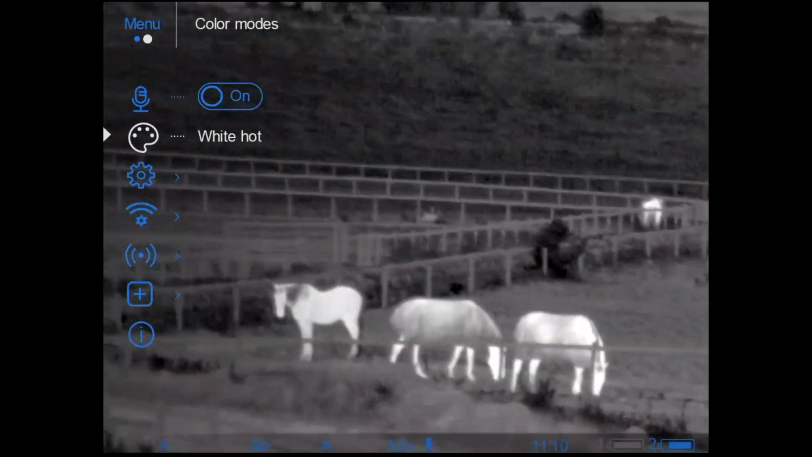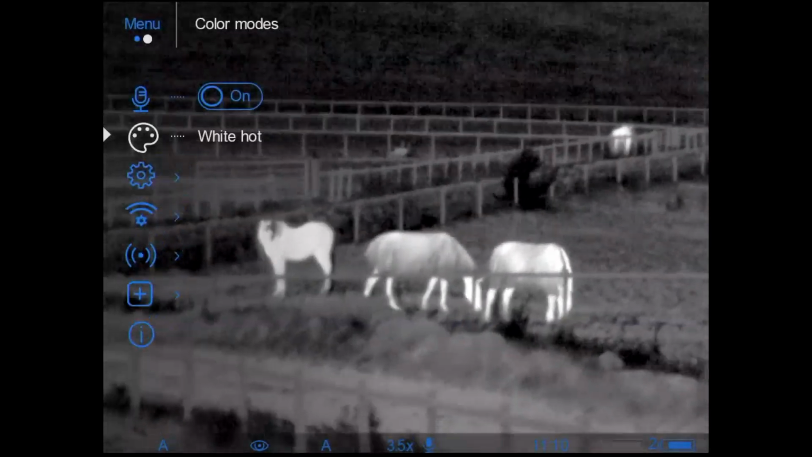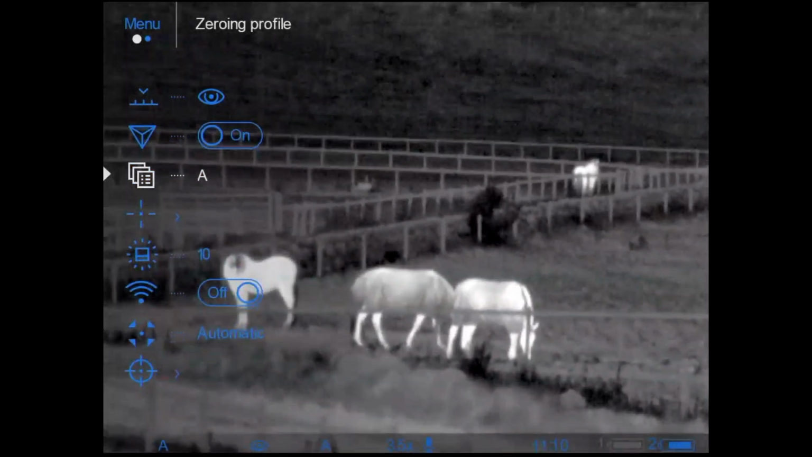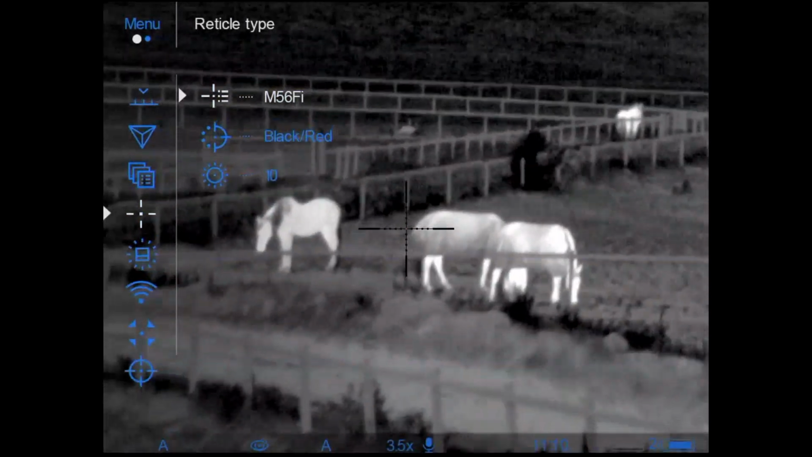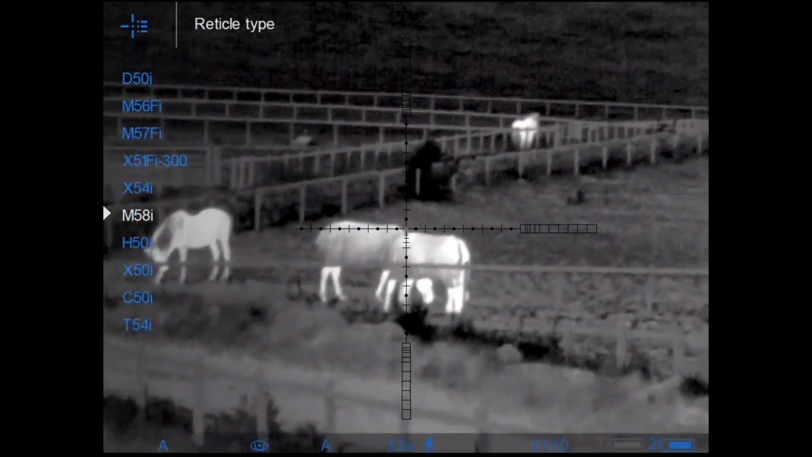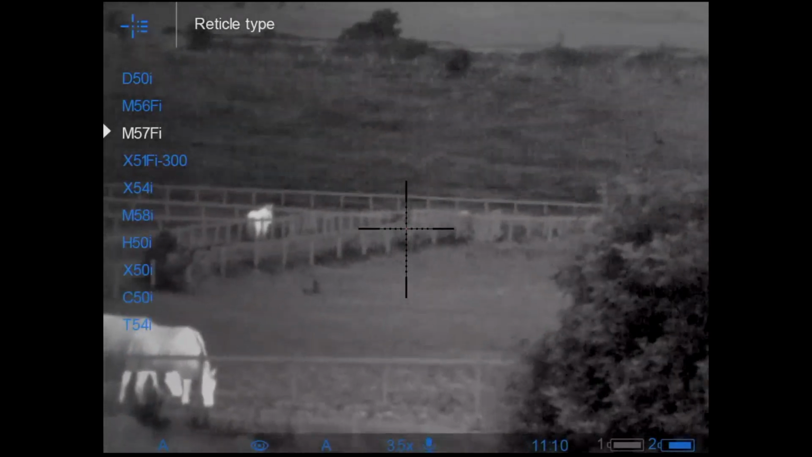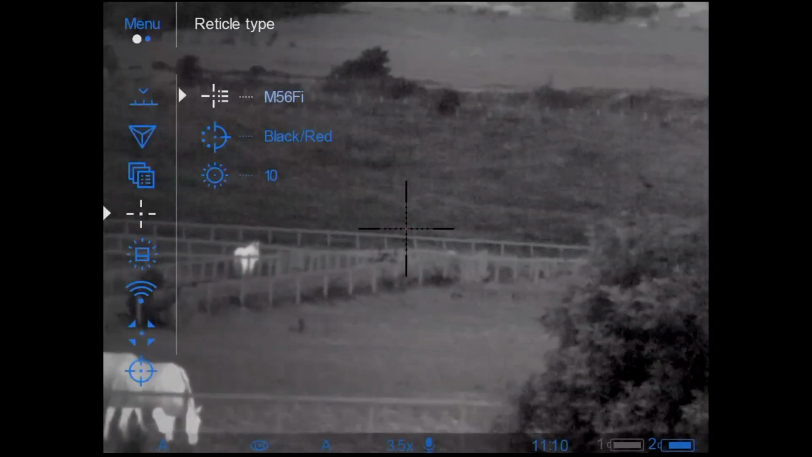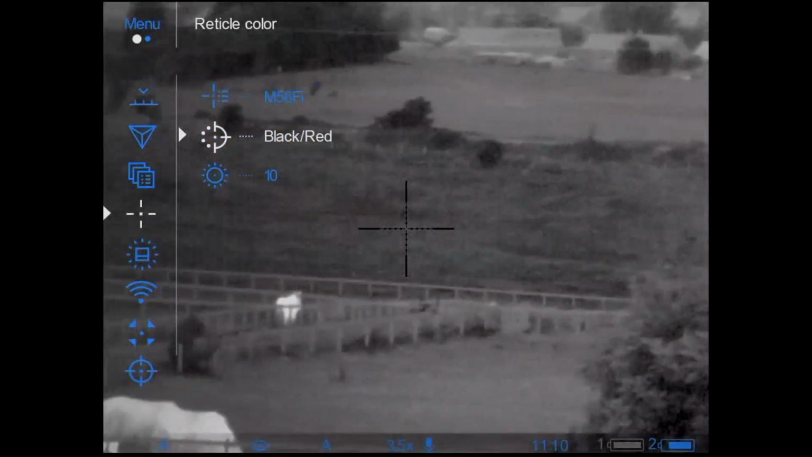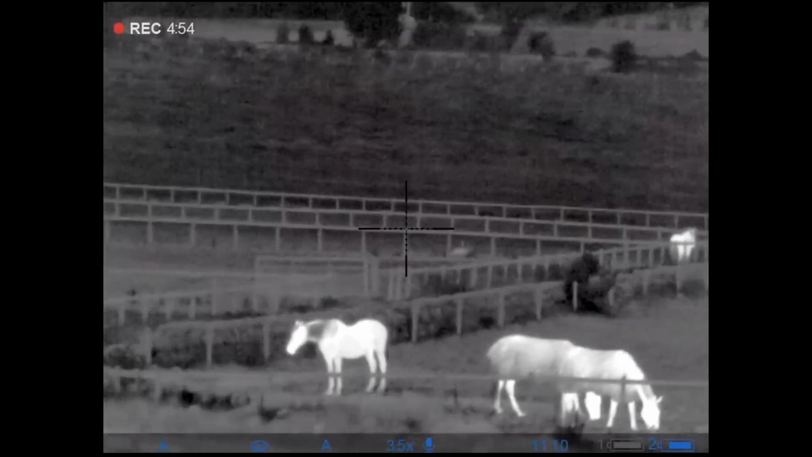I tend to just stick with white hot because I think it's one of my favorites. And also you have the reticle choices as well. Different reticles. And then different setups of the reticles as well, different brightness. So yeah, all the really good handy features that you'd expect on the Thermions, the XM50, the